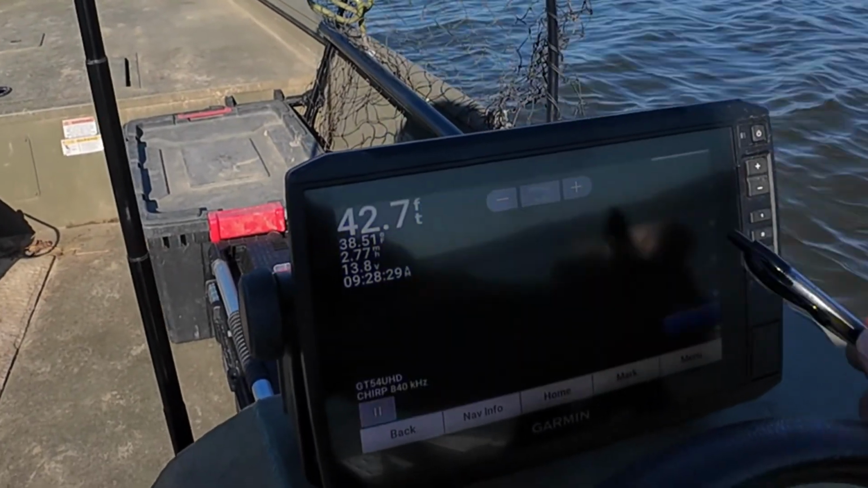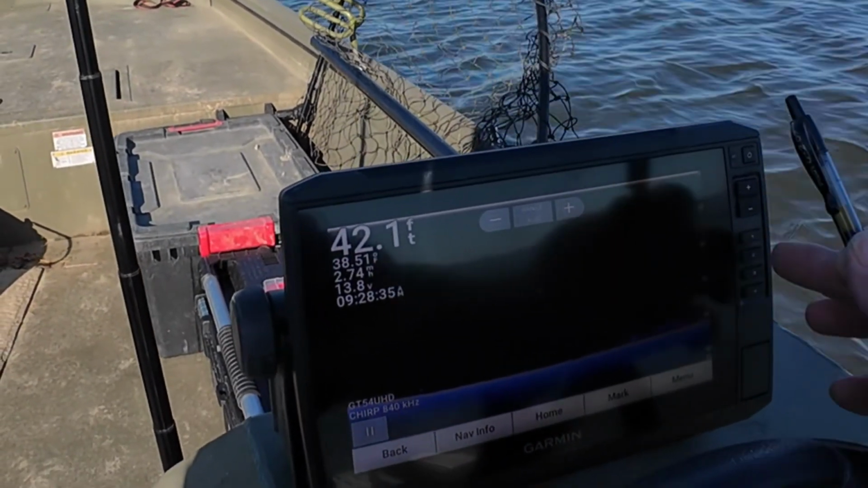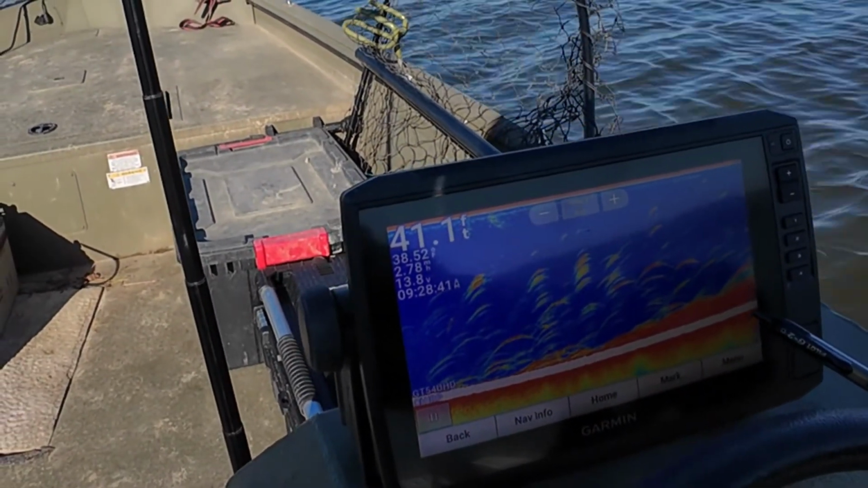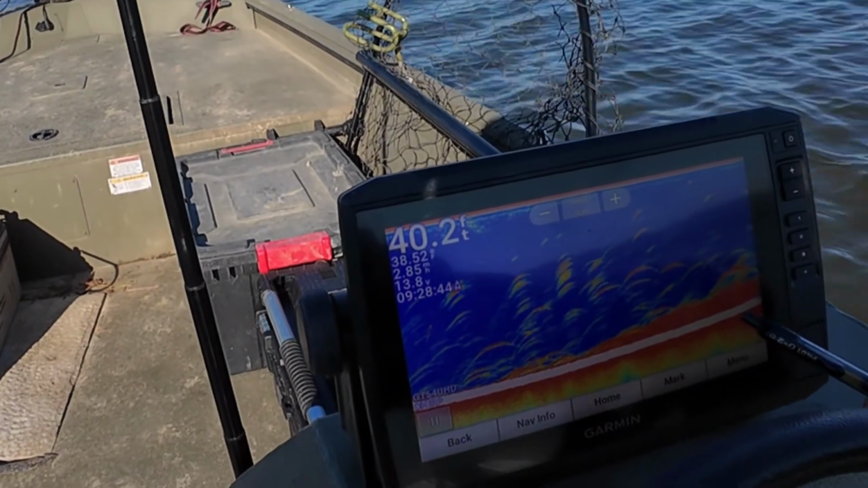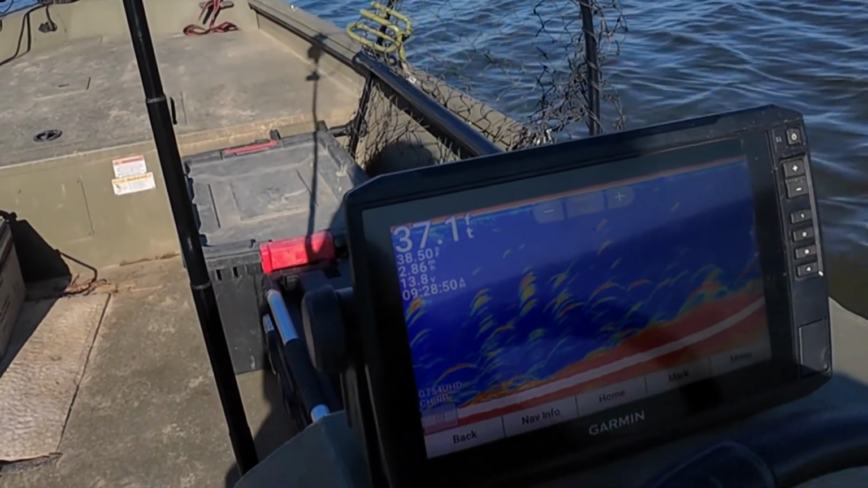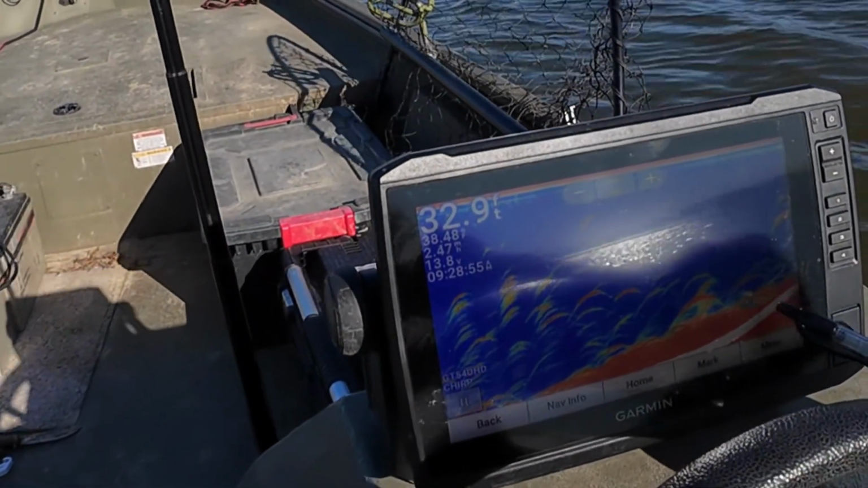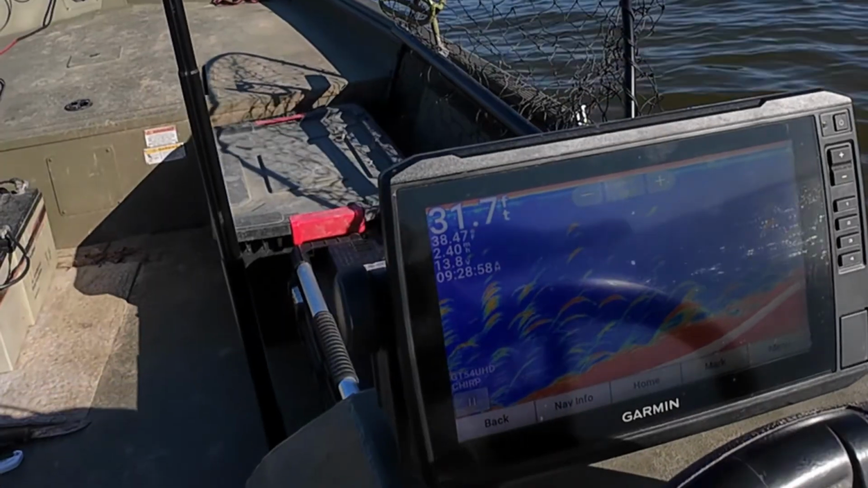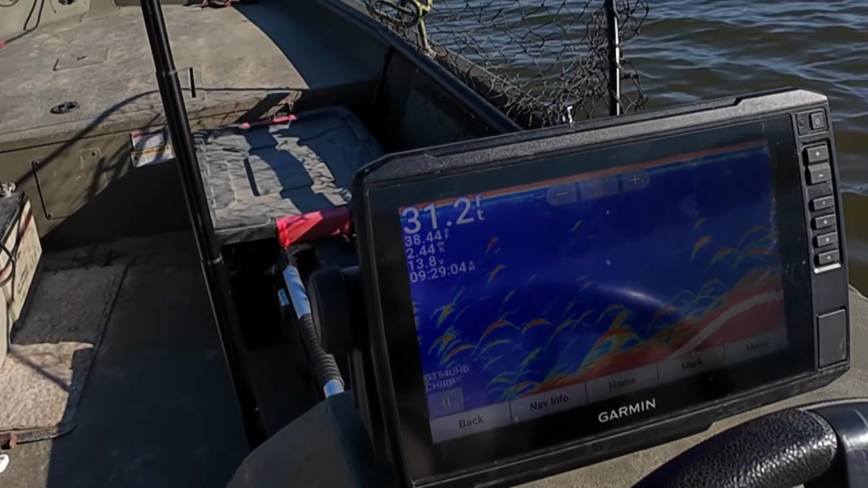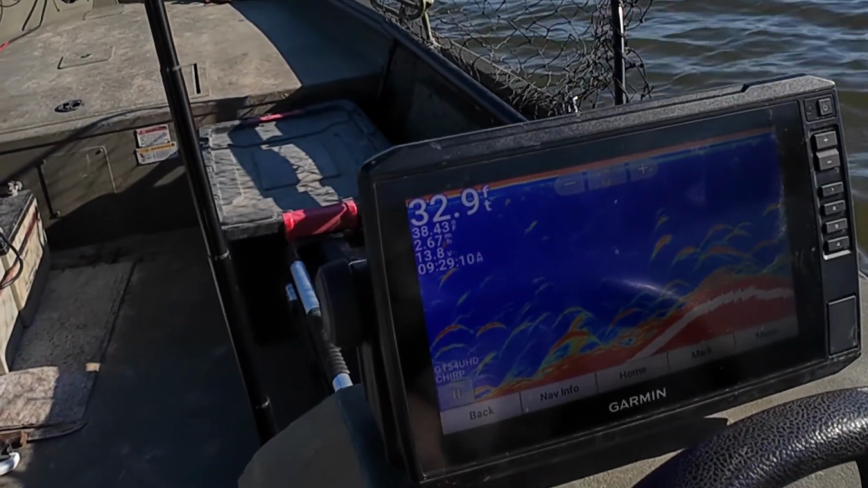Now see, I flipped her over to down scan and it's just a big cloud down there, so that's more than likely shad. I'm gonna flip her back to 2D. See how the water depth's 40, 41, and it's just solid fish down through there. Right there on that drop off, that ledge. We're fixing to go up over the drop off. And we got them that's probably a harder signature than what was down there in the river channel a while ago. So them's probably not catfish. Them's probably Asian carp, whatever.